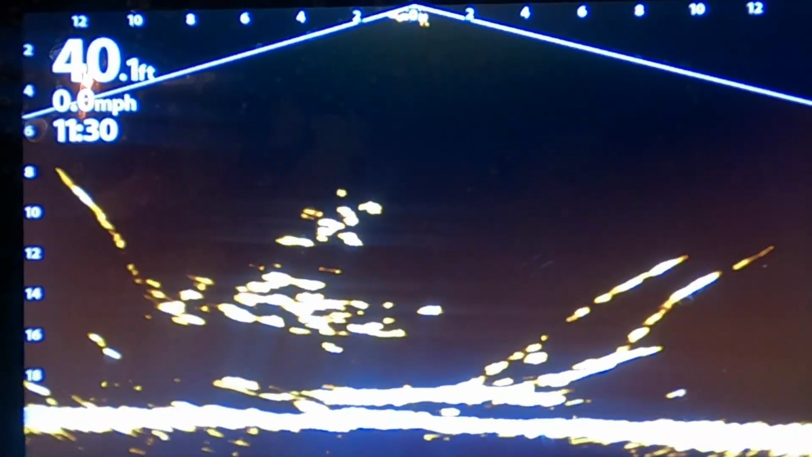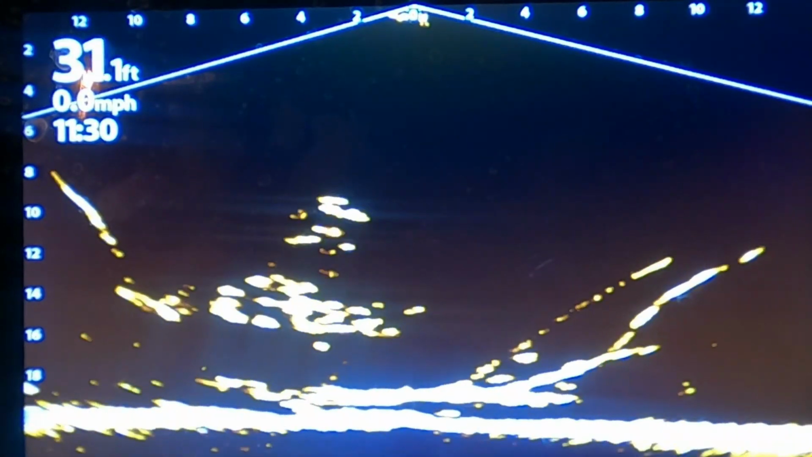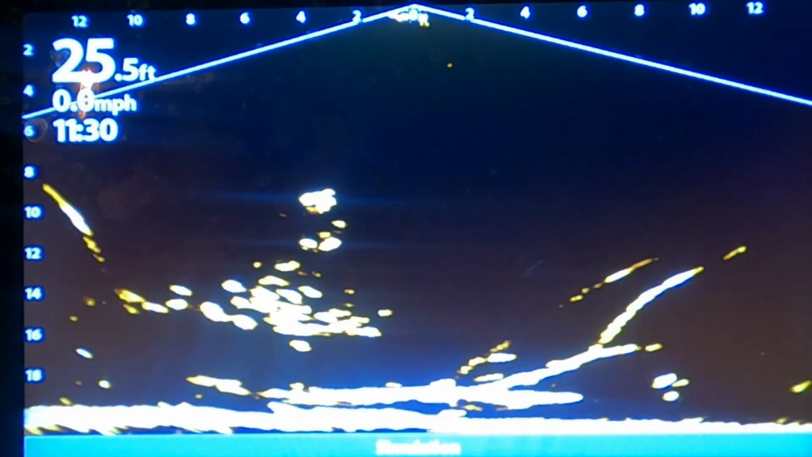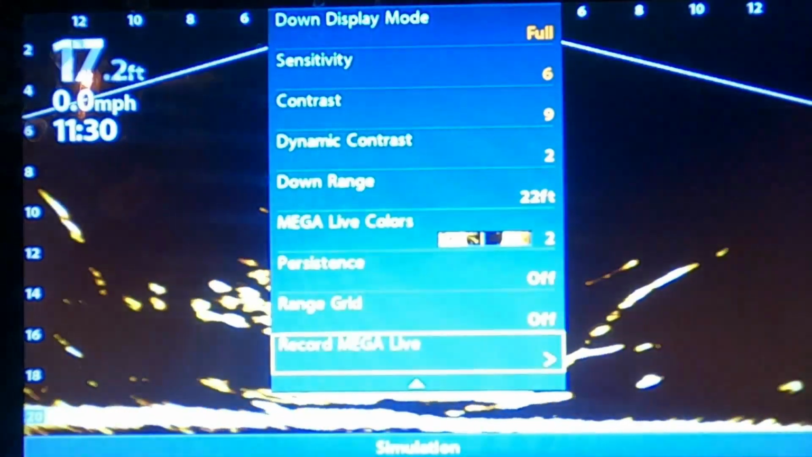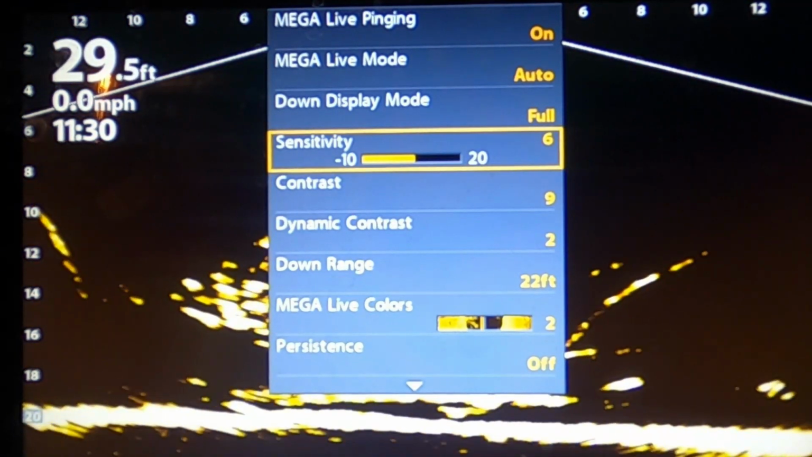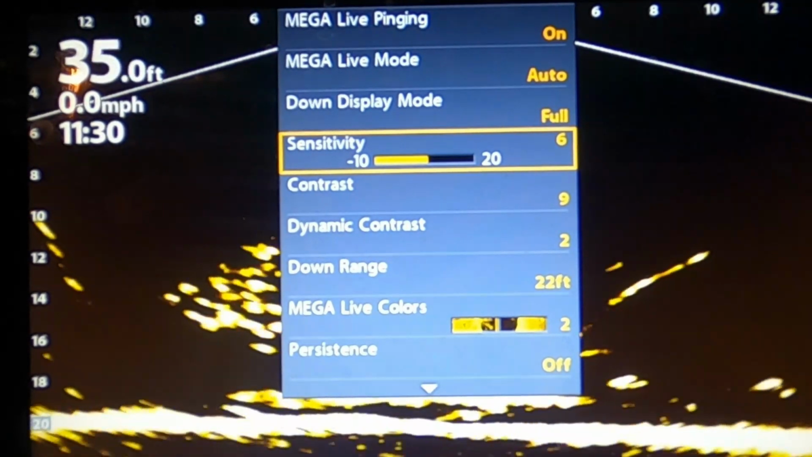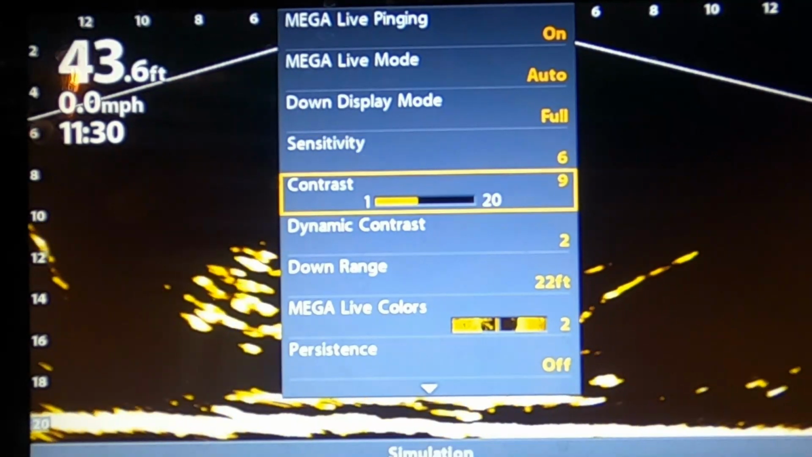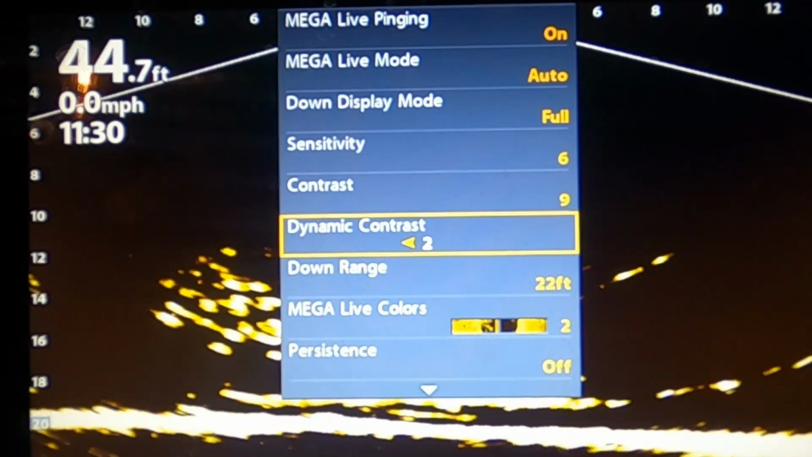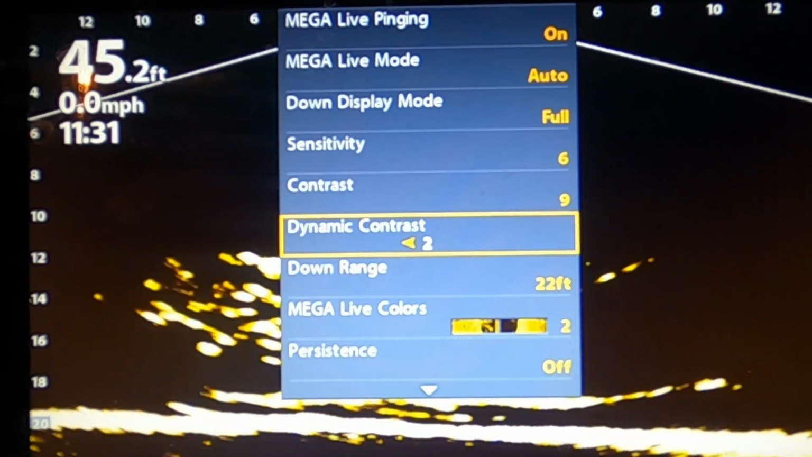Okay, so when you record on Mega Live, you've got to remember that when you play it back, you have to play it back in simulator mode. So to play it back, you hit menu. Matter of fact, I'm going to show you the settings that I had to come up with yesterday. I had a sensitivity of 6 and a contrast of 9 in order for this to work right.